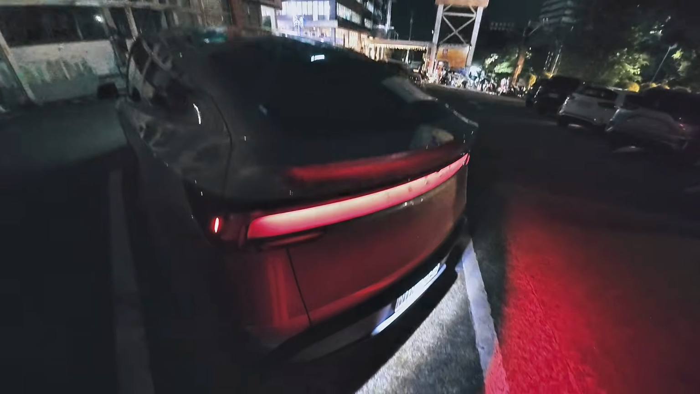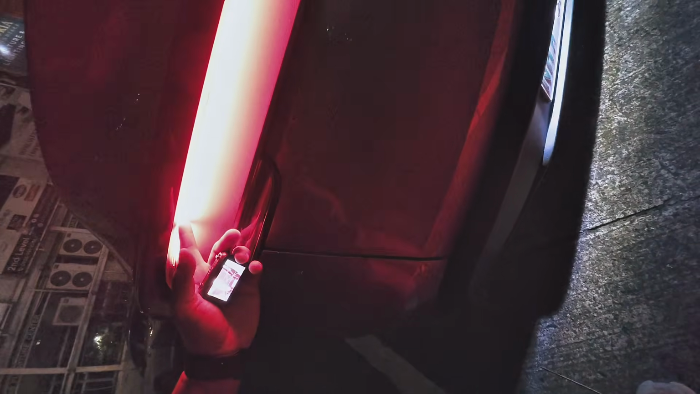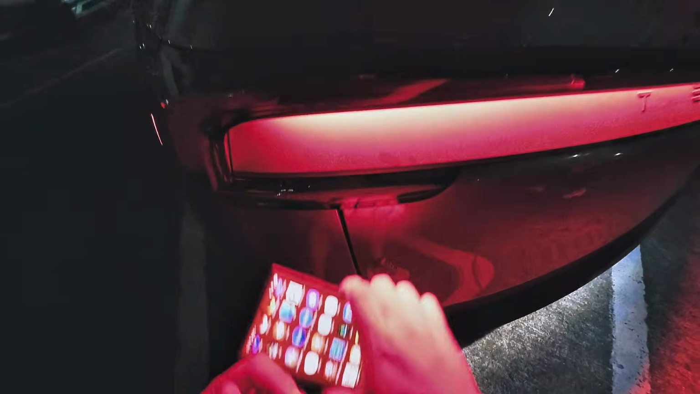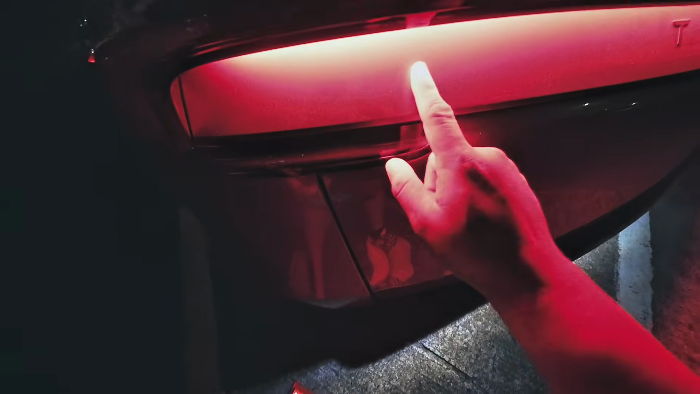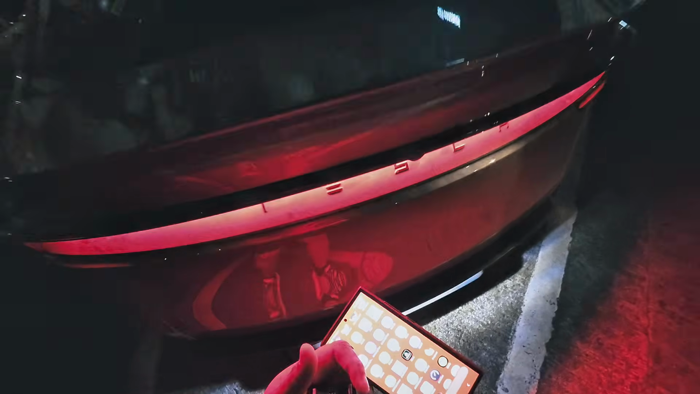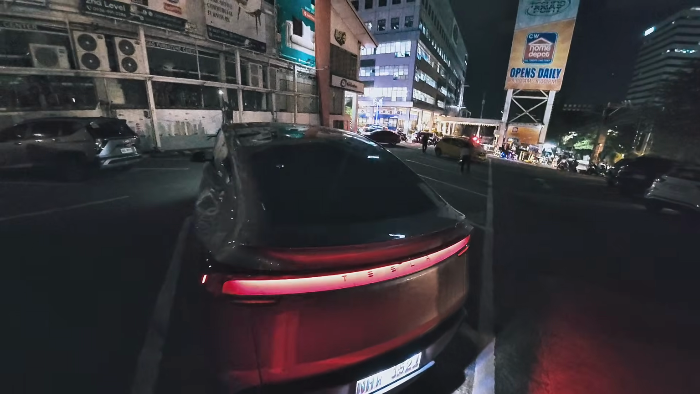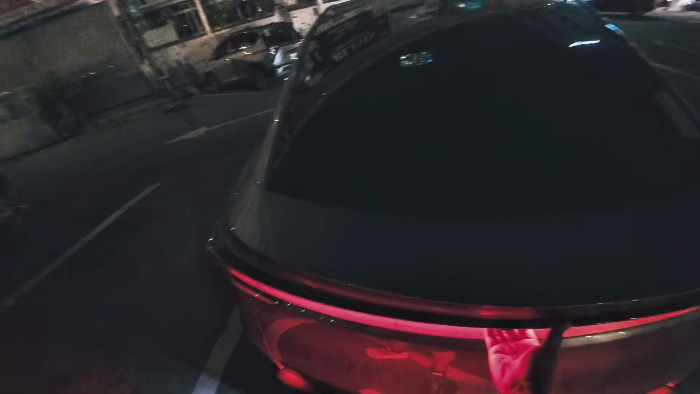Now, this rear light bar here, it's hidden right underneath to create some sort of it reflects itself right here to the rear bar, and then right here on top of the Tesla badging. Pretty nice. That is by design to create some sort of monolithic modern look. It's got a power tailgate too.